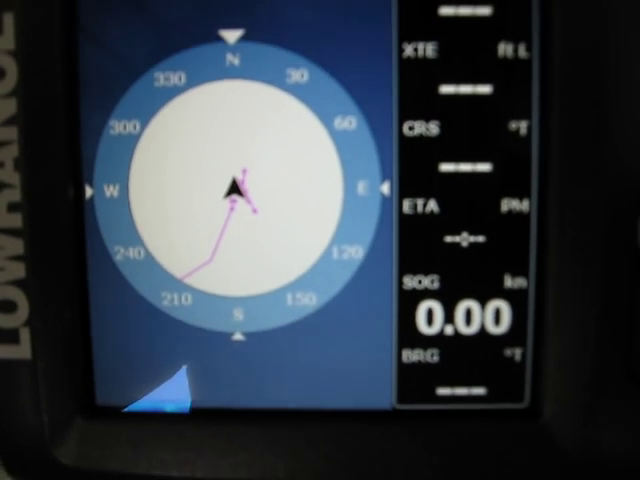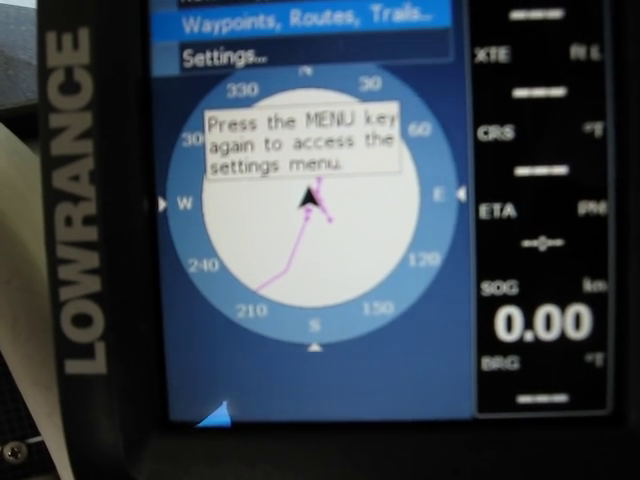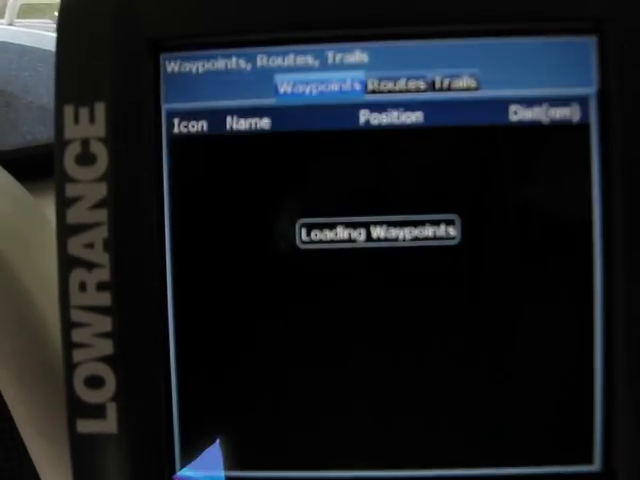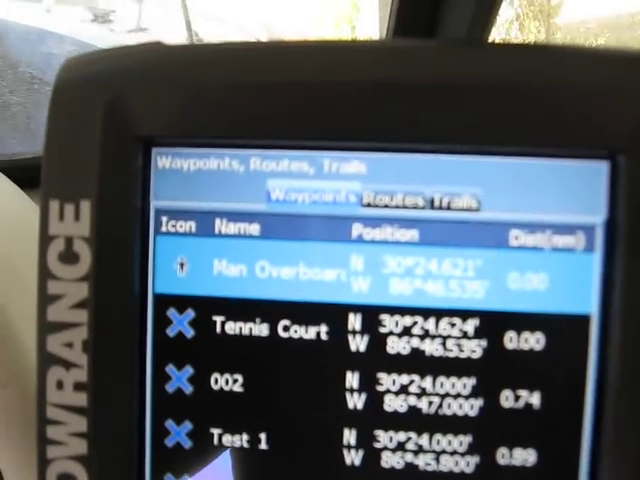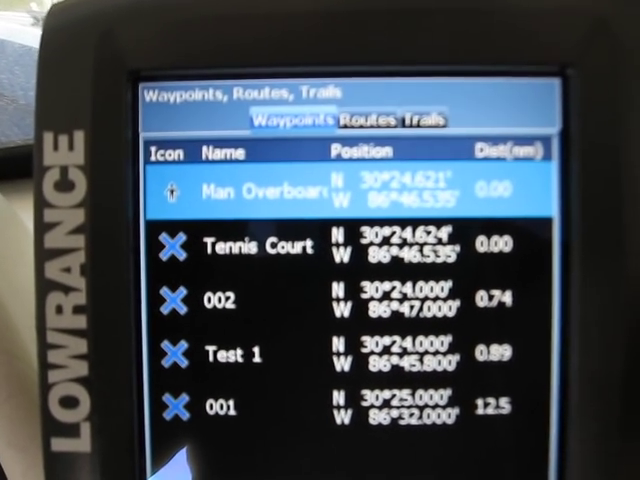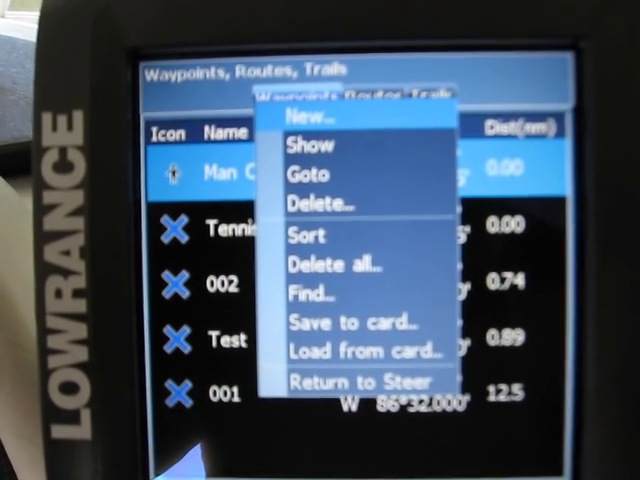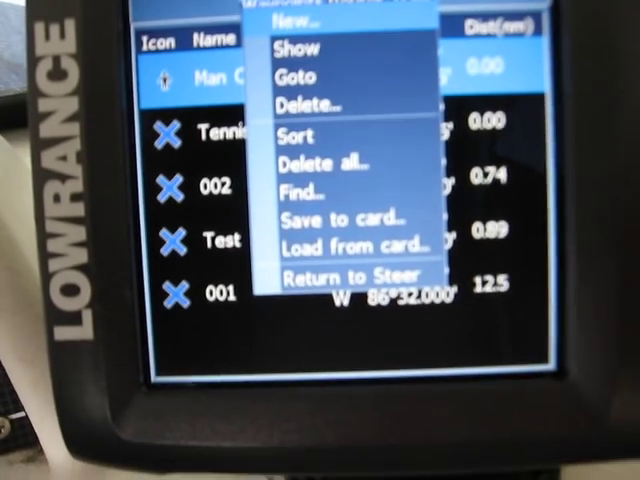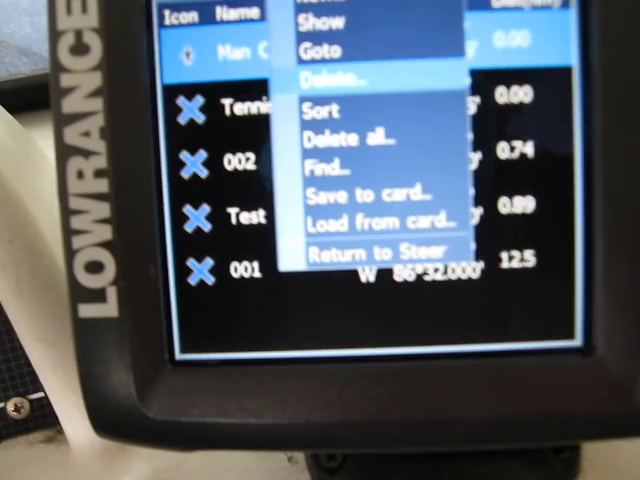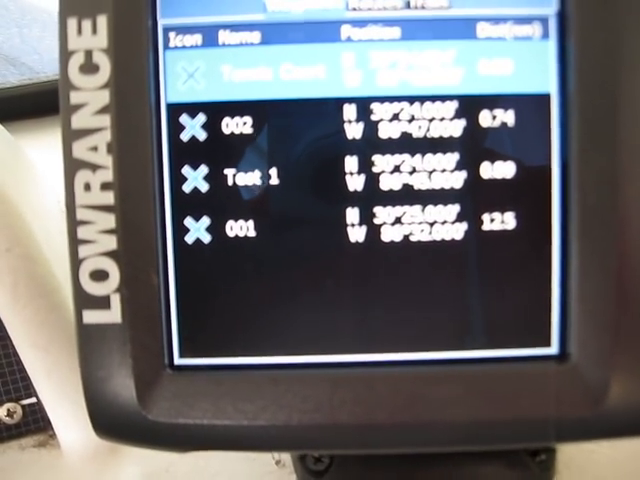However, we've still got that man overboard on my thing. It says make a new waypoint. No, I don't want to do that. I want the waypoints, routes, and trails. Punch enter, and there's a list of them. The one that's highlighted there, you can't see it very clearly, is the man overboard we just did. I punch menu on that one, and it gives you a list of things we can do. We can create a new one. We can show, go to, delete. We want to delete that function. There it is right there. I've highlighted delete. Punch delete. Are you sure you want to delete it? Yes. And now it's gone.